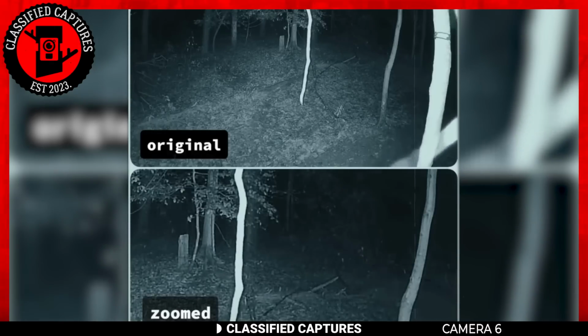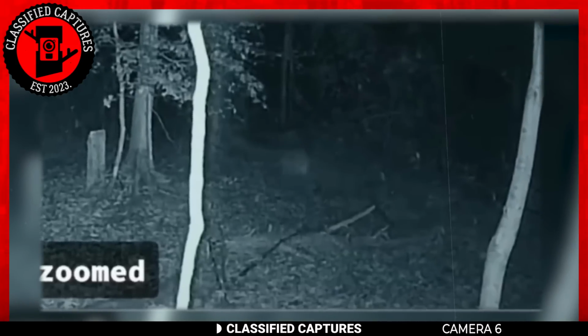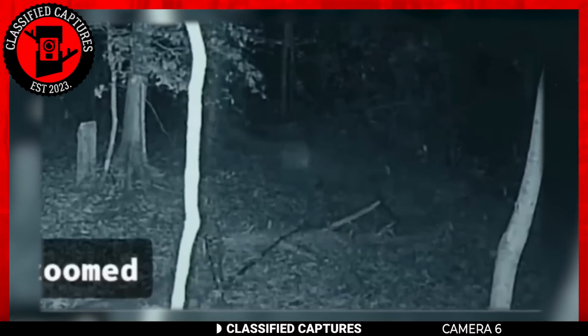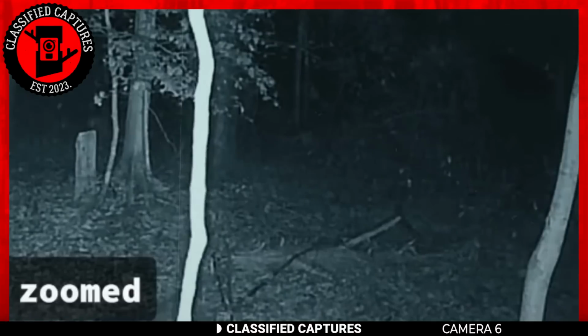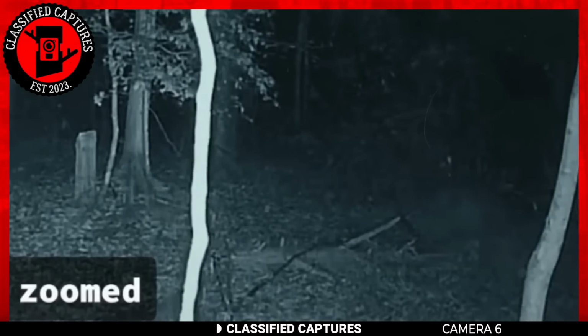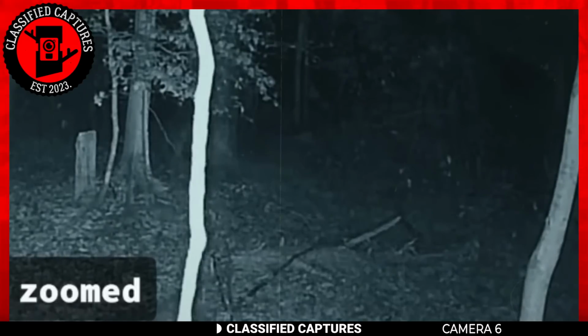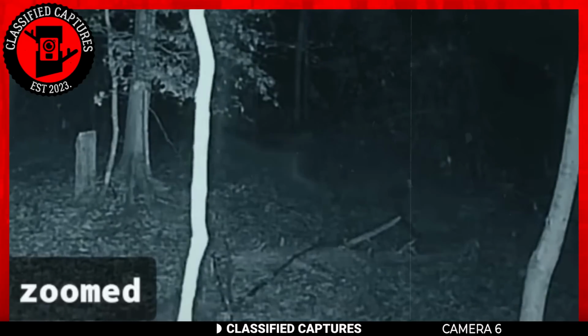Did you see that? Watch it again. Looking closely behind the trees, there you can see a white shadowy figure moving swiftly through the woods. What could that apparition be? Some kind of ghost or spirit? Could this be some kind of camera trick? I doubt that because it all looks so real.